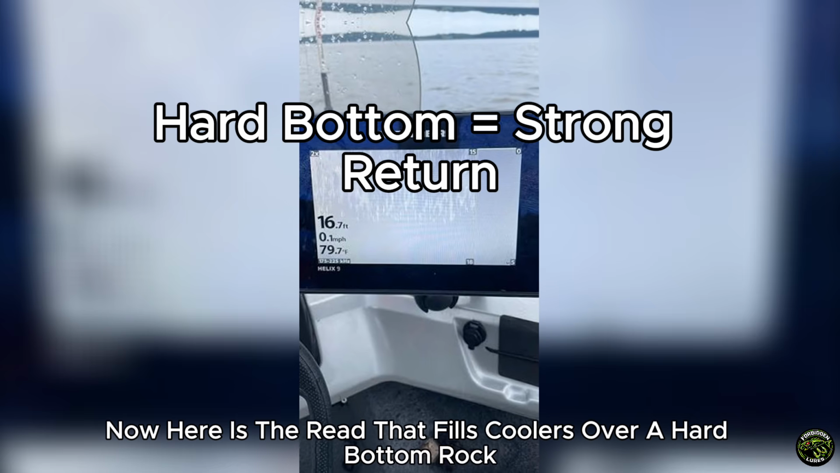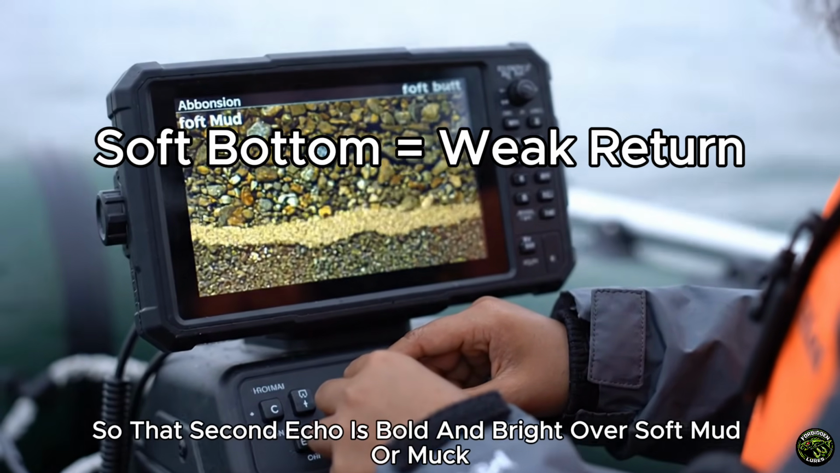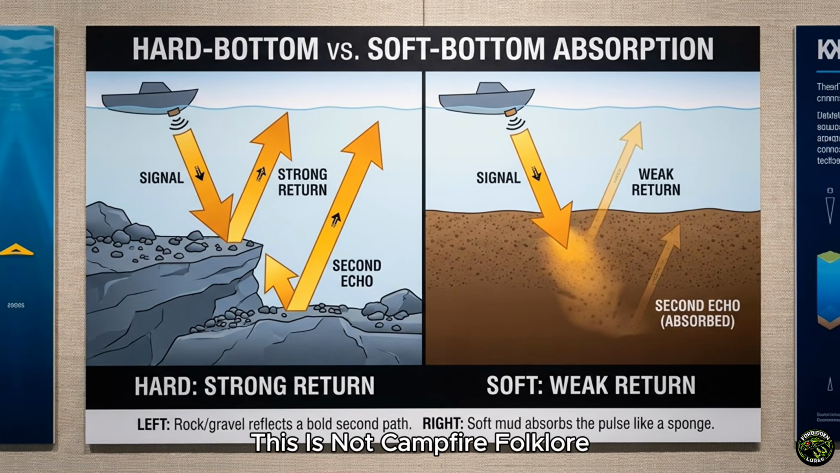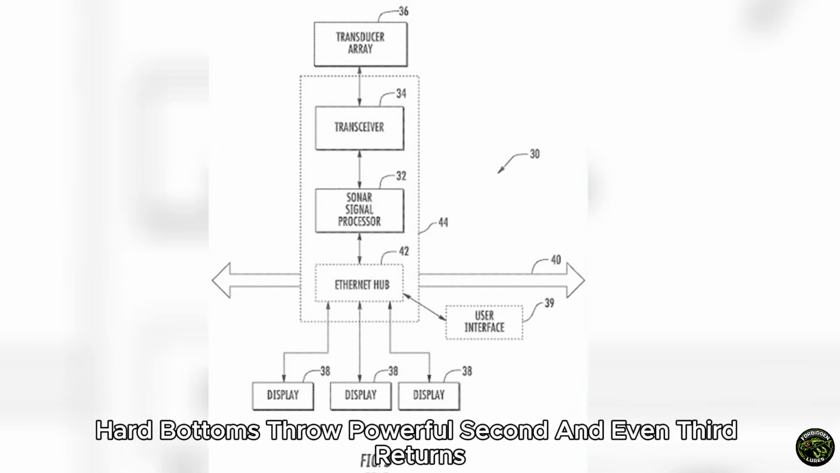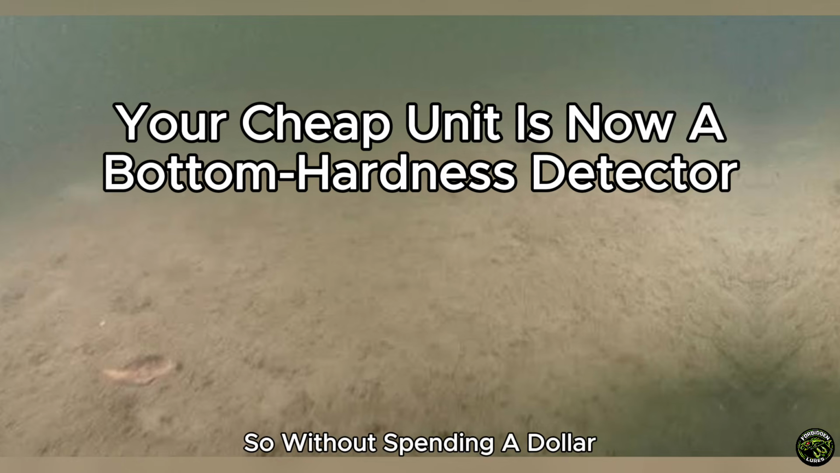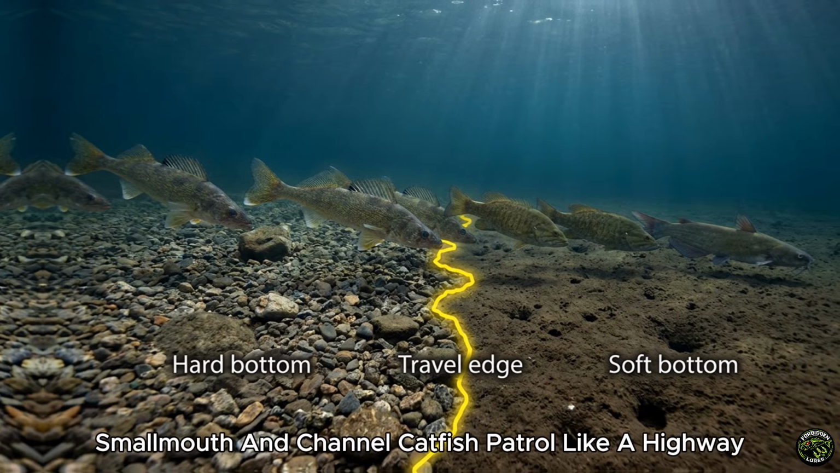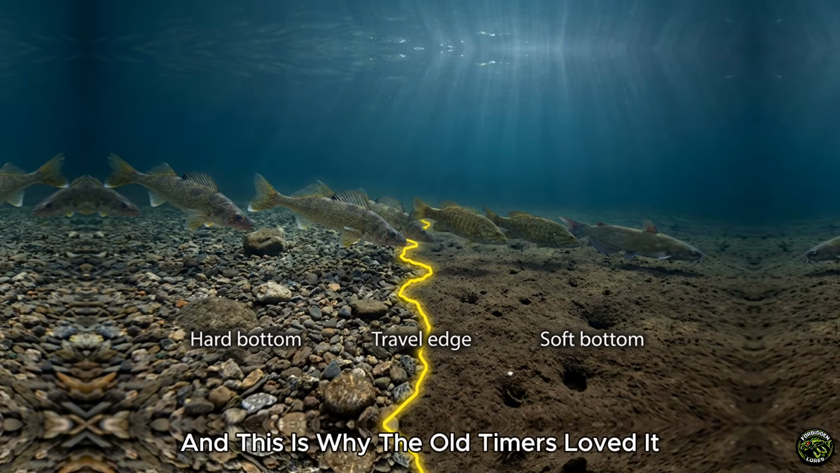Over a hard bottom, rock, gravel, packed clay, the sound comes screaming back strong, so that second echo is bold and bright. Over soft mud or muck, the bottom soaks the sound up like a sponge, so the second echo goes weak or vanishes. This is not campfire folklore. It is written right into the sonar patents. Hard bottoms throw powerful second and even third returns. Soft bottoms swallow them. So without spending $1, your cheap unit just became a bottom hardness detector. And a seam where hard bottom meets soft bottom is precisely the edge that walleye, smallmouth, and channel catfish patrol like a highway.